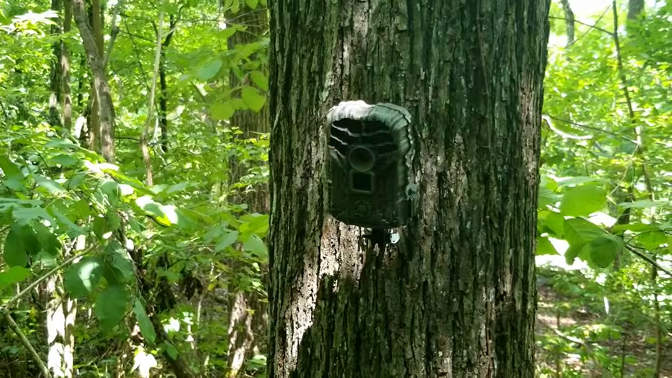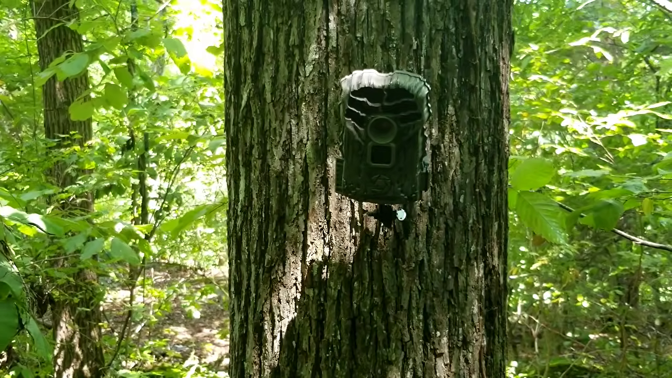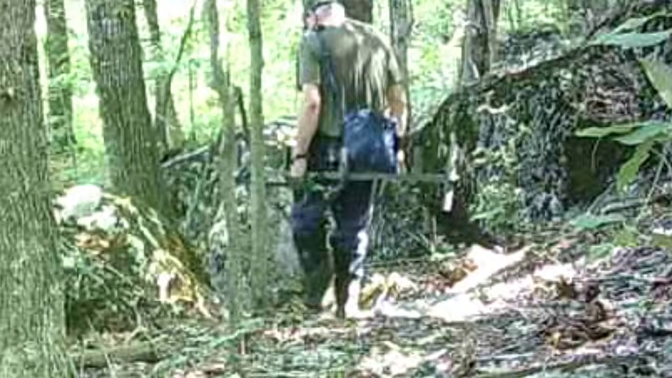I've got 30 cameras average in these woods on this ridge. And I pulled them every week, and I show you the best of every week all year long.